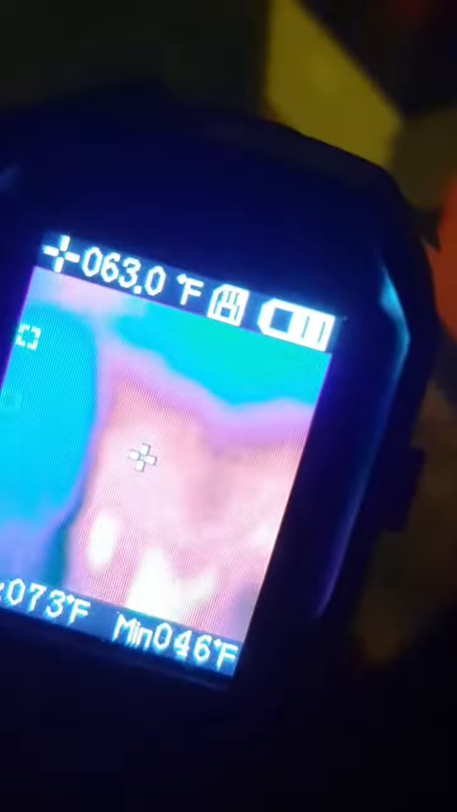It's like 63 degrees out here right now. But that colony is thriving right there on the end. I mean, looks pretty good if you ask me, that one. I'm just trying to get a gauge, you know. Obviously you can see the real hot spot, that's the entrance.